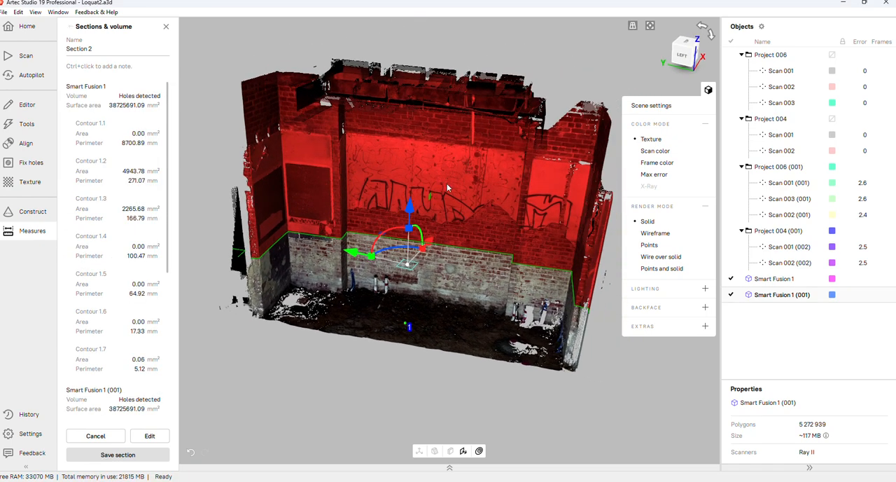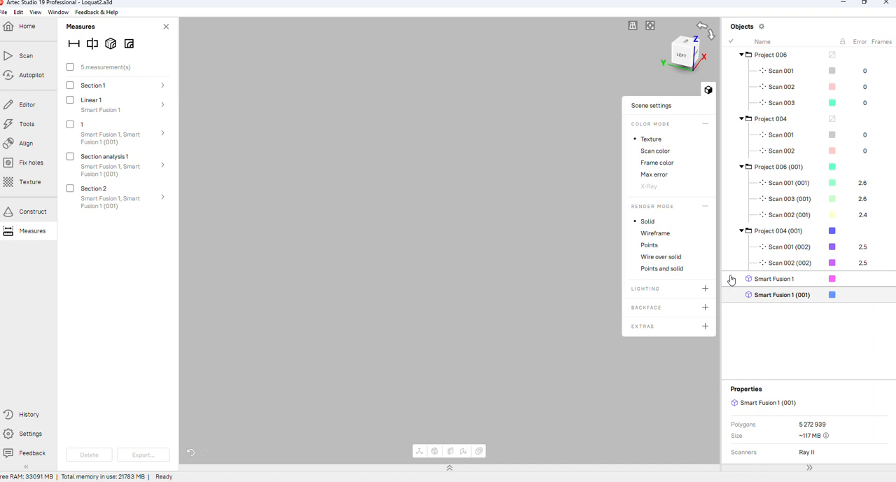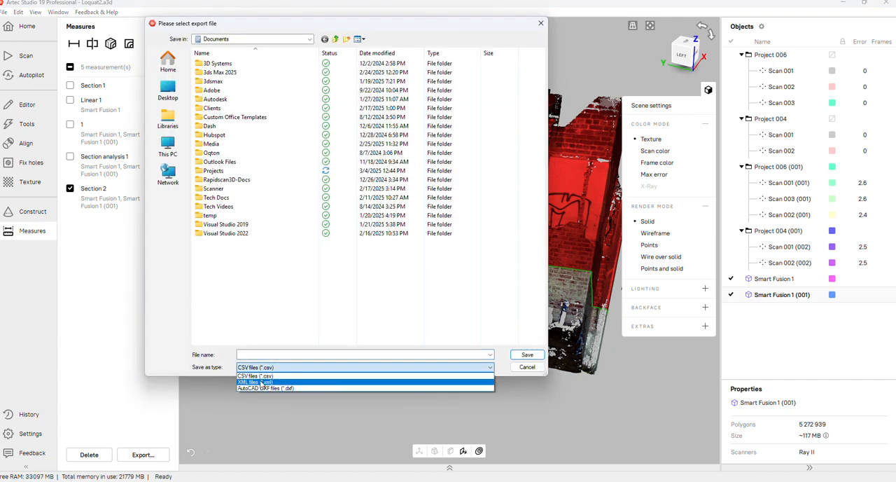As you can see here, built a section. I can name it. I can call it section 2. I'm going to click save selection. Now I can turn these off. Section 2, there it is, turns it back on. I can click export, and it's an exported DXF.